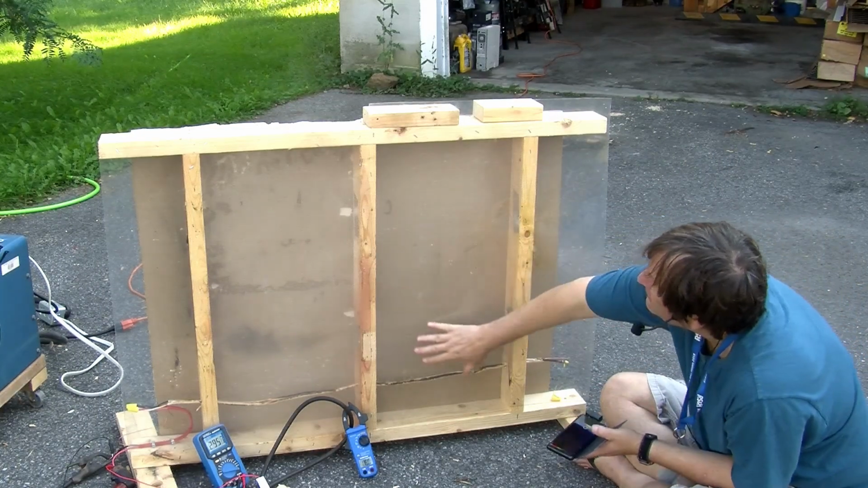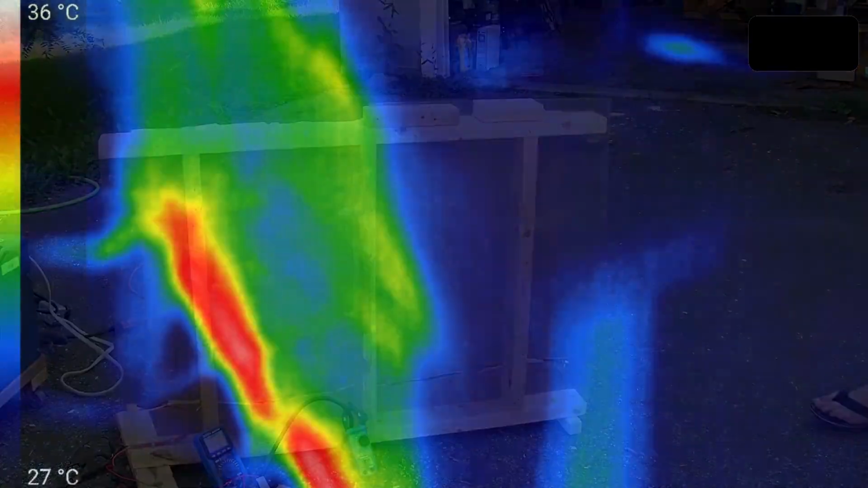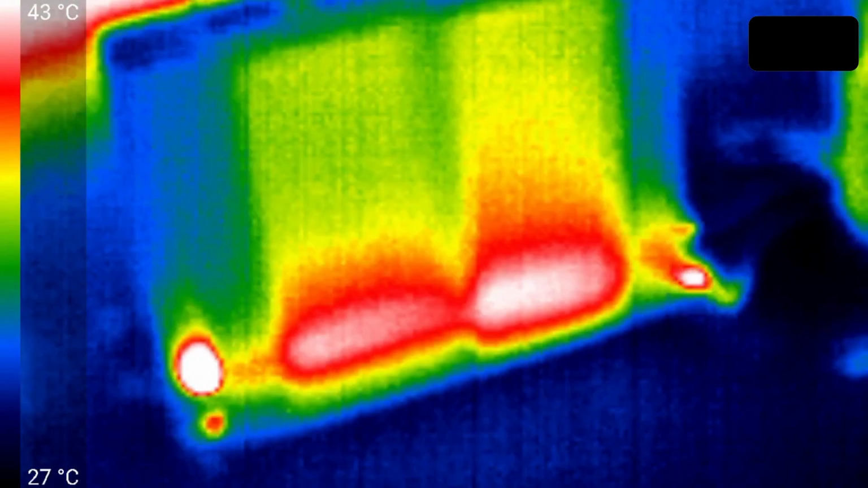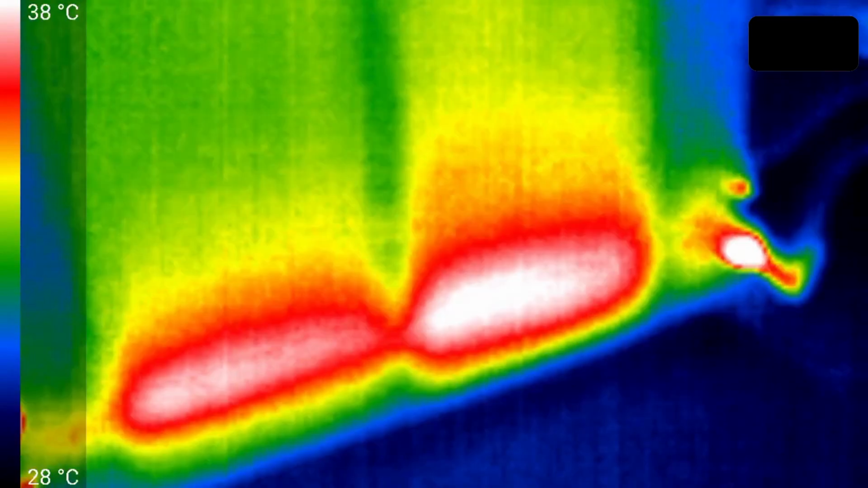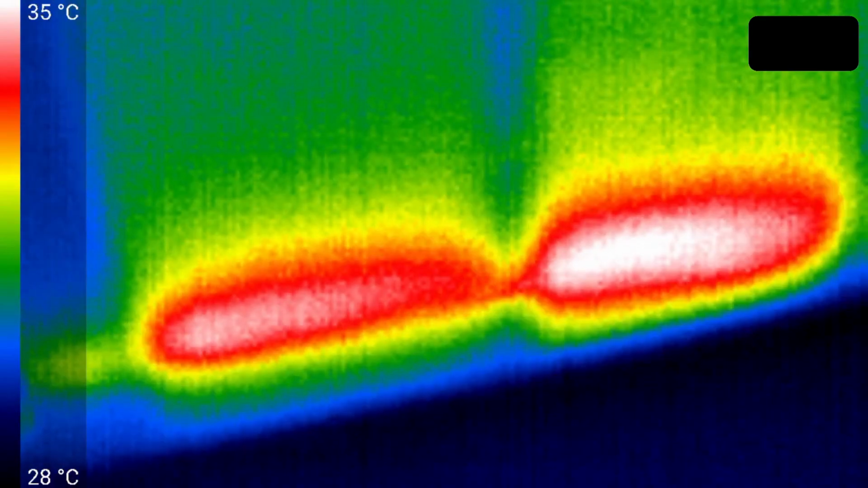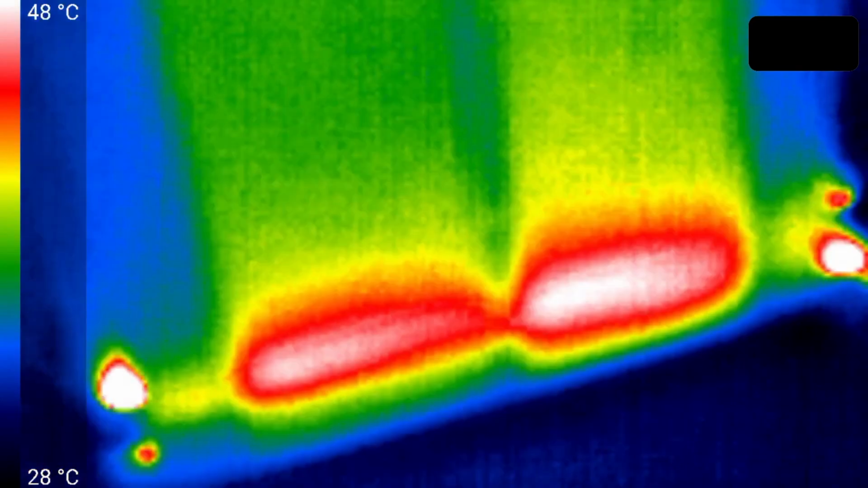Quite a bit of smoke now in here and sort of leaking out. What do we have in the back? Oh yeah, look at that. Once again, we can sure see the effects of the temperature. In fact, it looks like over here we're at what? 35, 36 Celsius max, so 15 degrees Celsius or 30 Fahrenheit above the ambient.